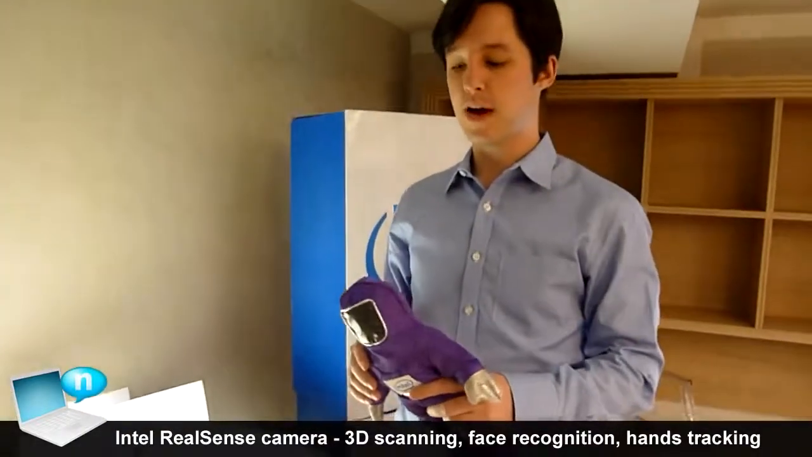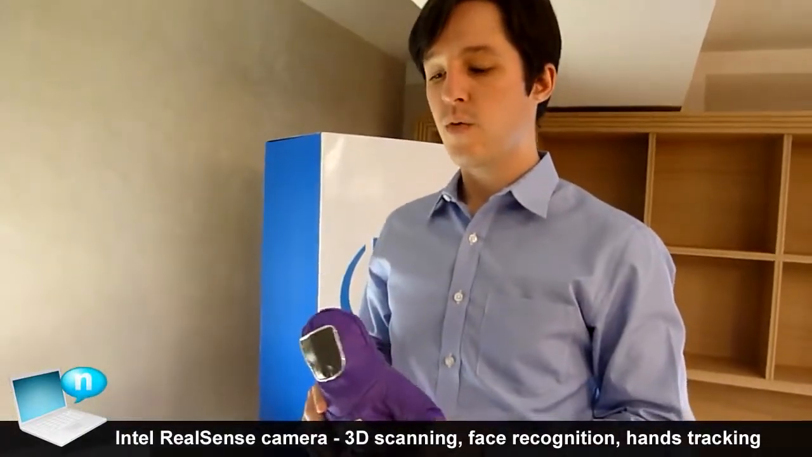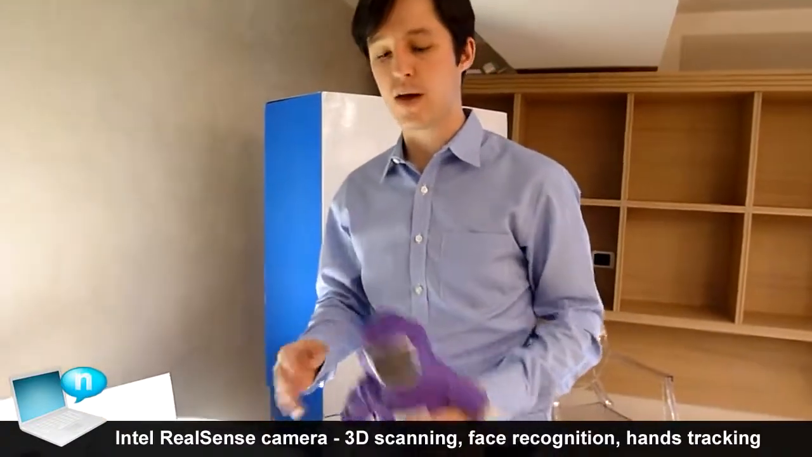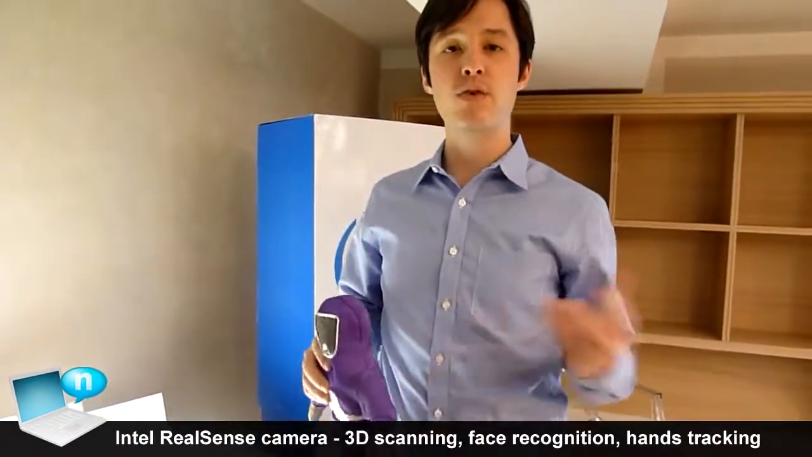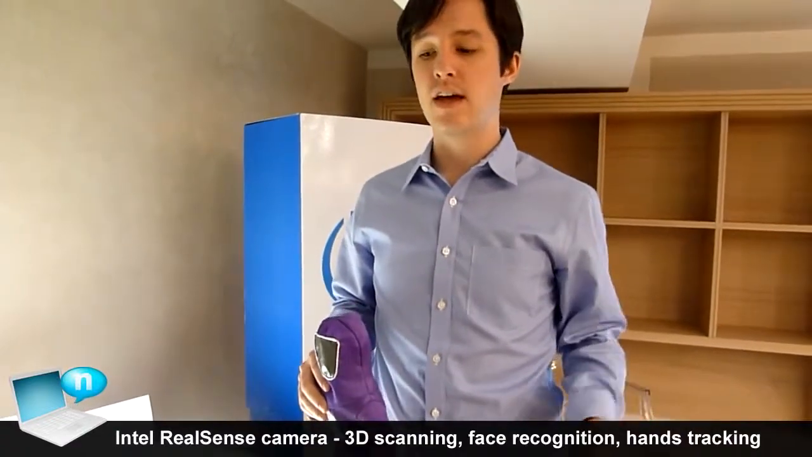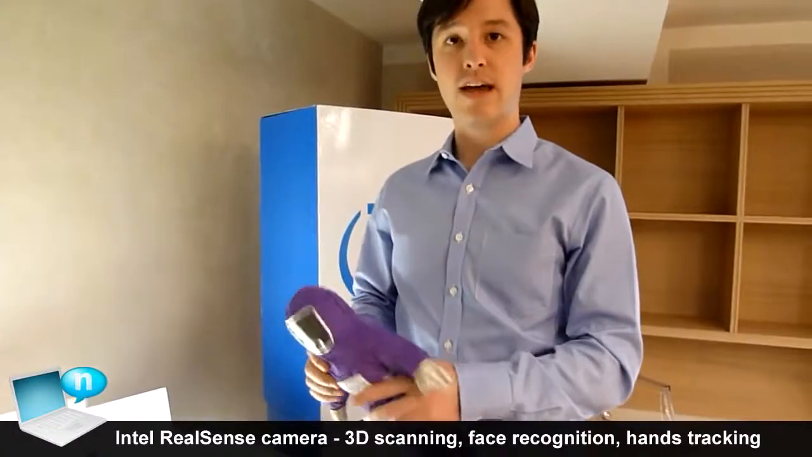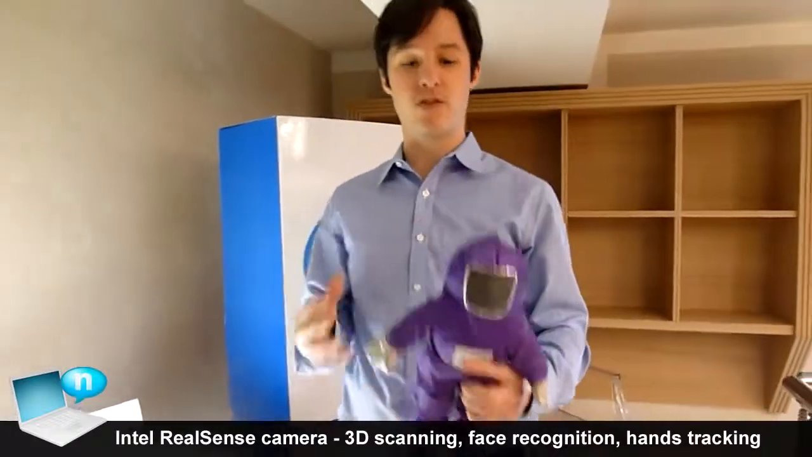So first we're going to talk about 3D scanning. We think 3D printers are great, but the average person doesn't necessarily know how to build a 3D model. And even if you do know how to build a 3D model, it can take hours or even days to do. So we want to make it easier to take objects that already exist and turn them into 3D models.